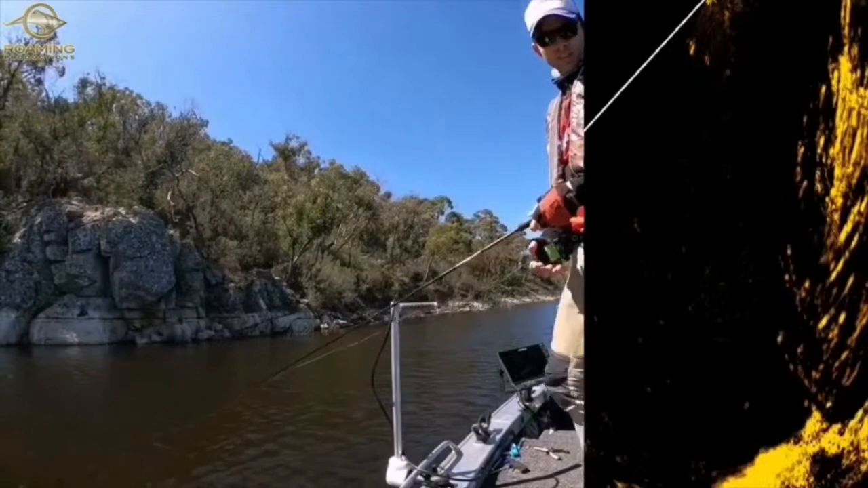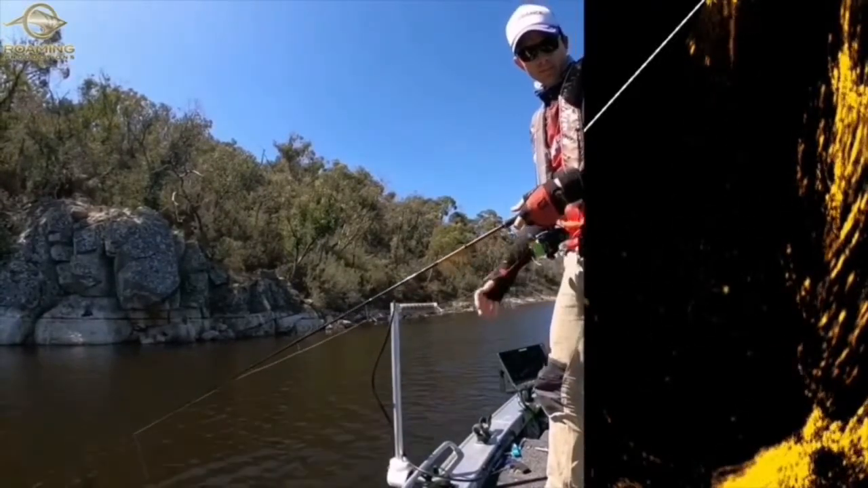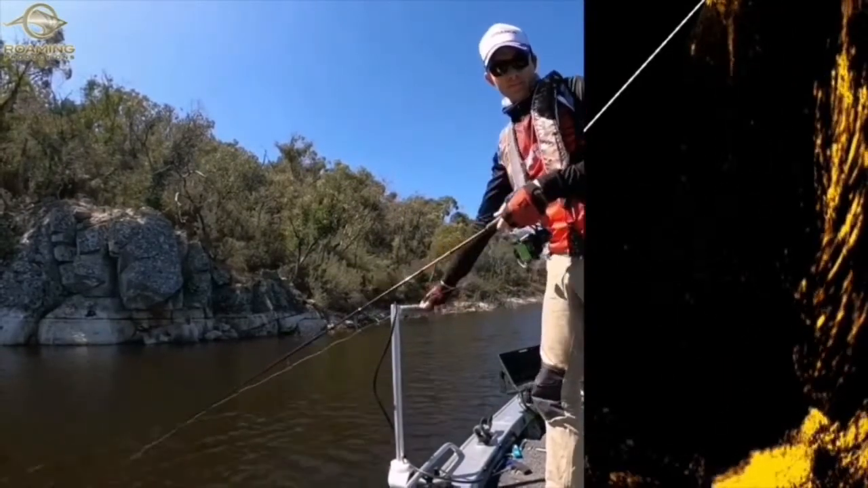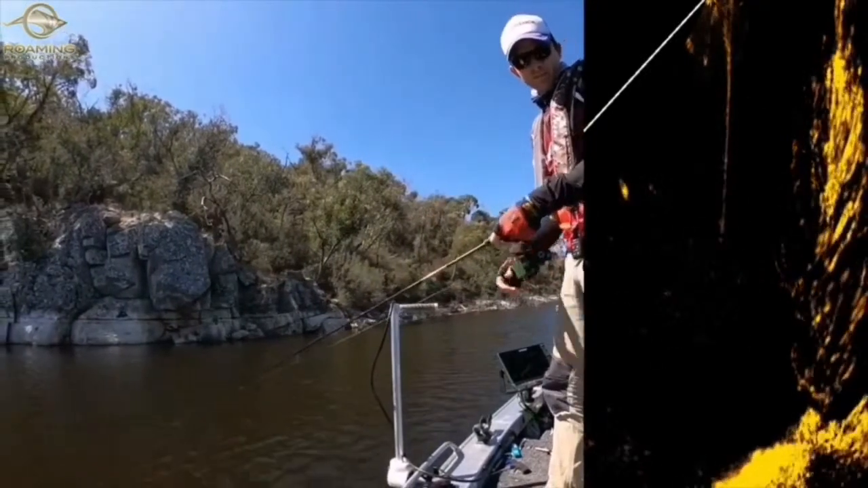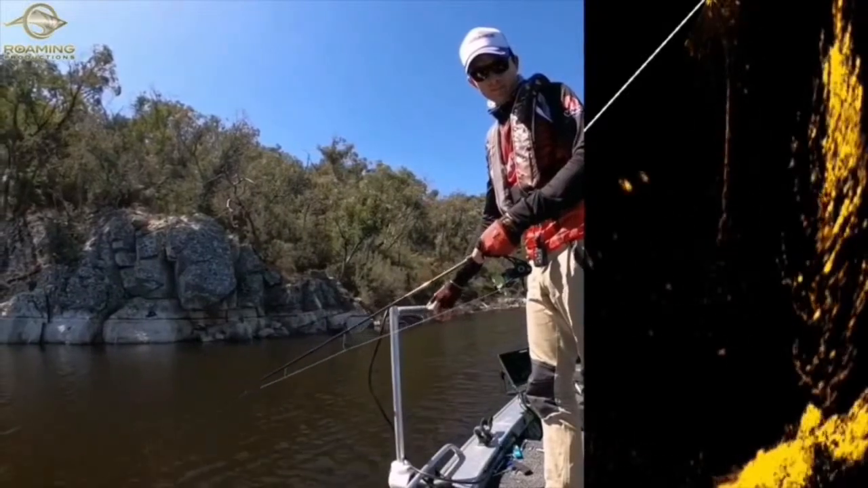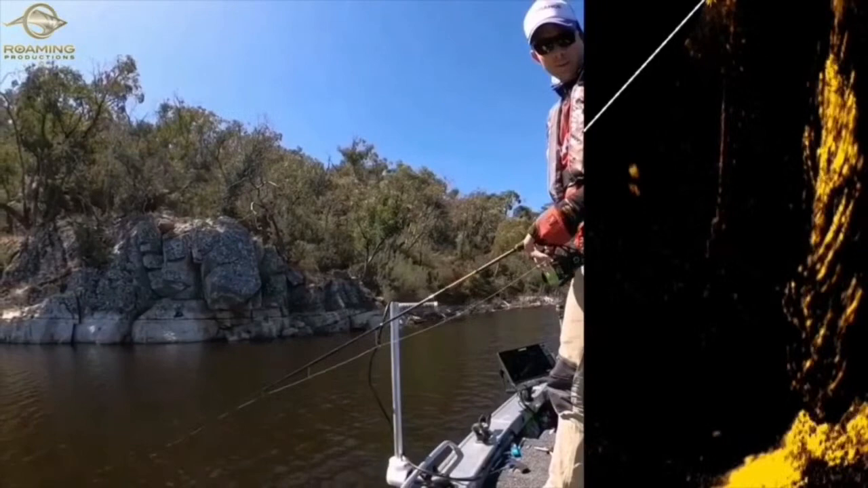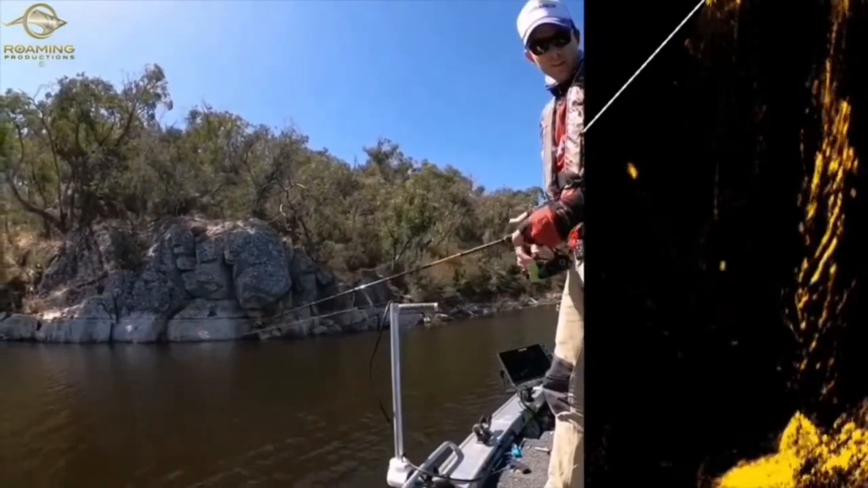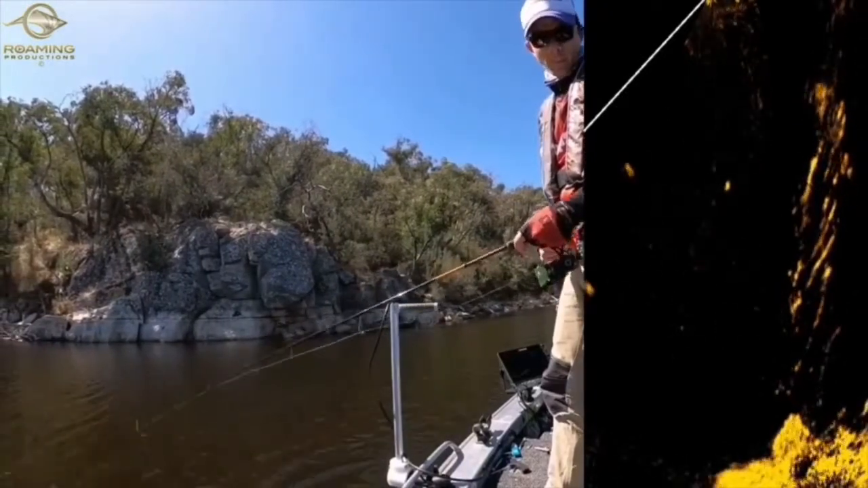Okay. They're there, I can see them. There's a couple up high underneath the boat. I'm just going to bring that lure up, and they're sitting super high, which usually indicates